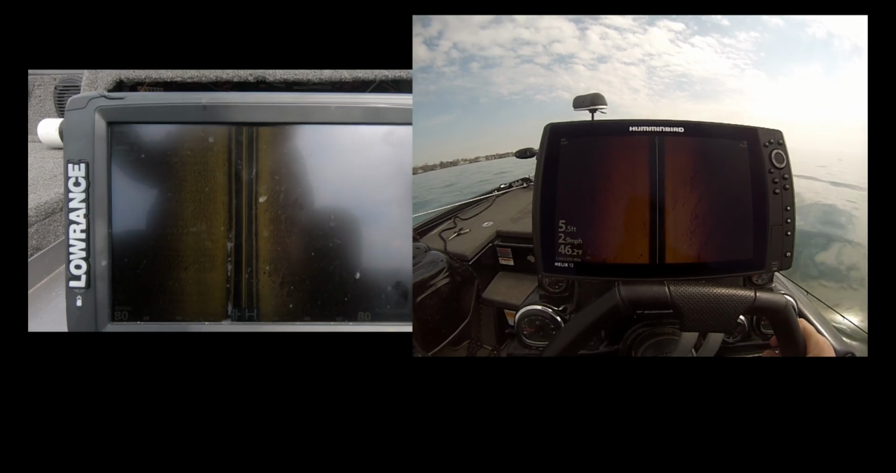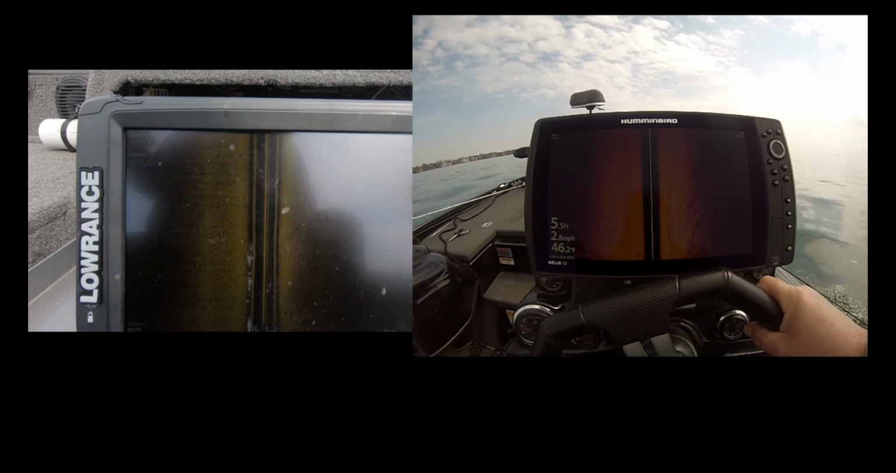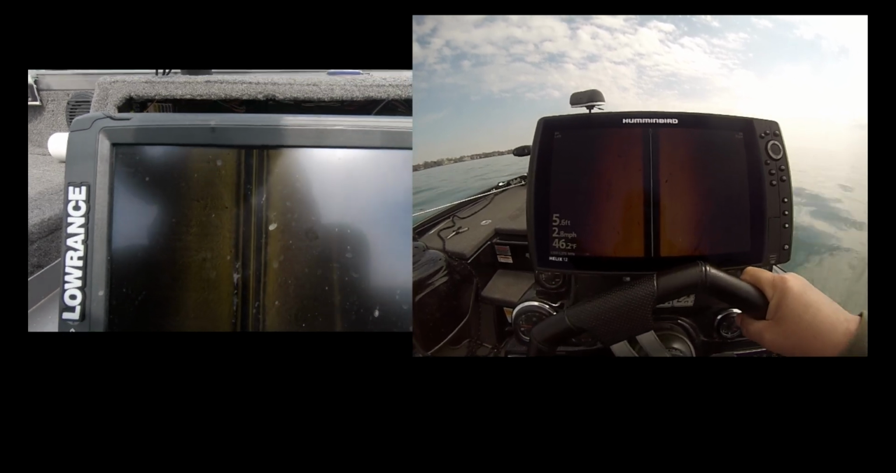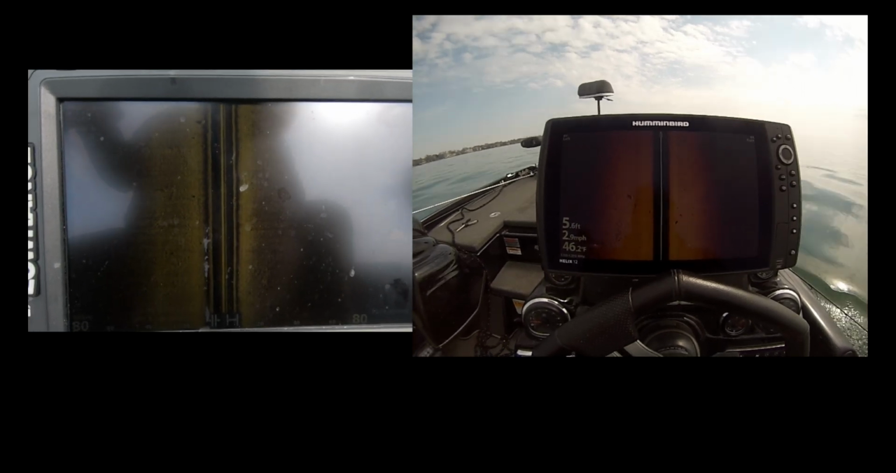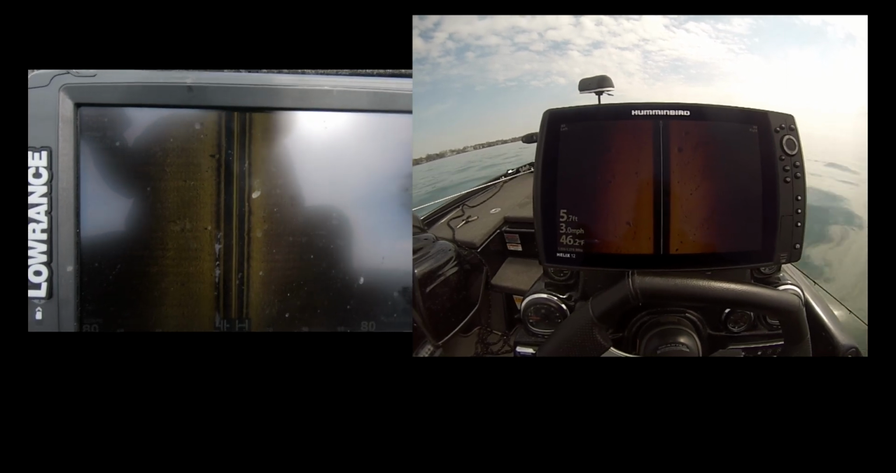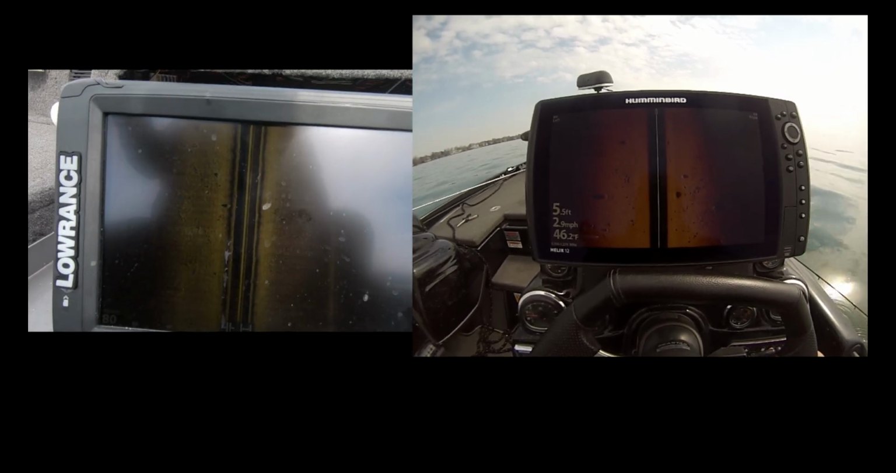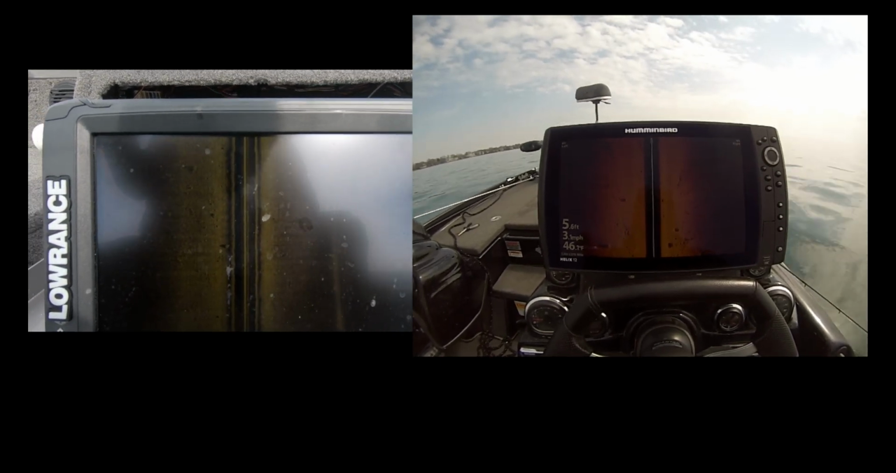I believe I had the Lowrance Elite 12 set at 800 when I should have had it set at 400, and I think we would have had a better comparison. The other flaw that makes this a non-perfect comparison is the fact that we are not moving at identical speeds. So whether one boat speeds up or the other boat slows down or vice versa, our boats are not traveling at identical speeds. So that makes it very difficult to do a perfect comparison.